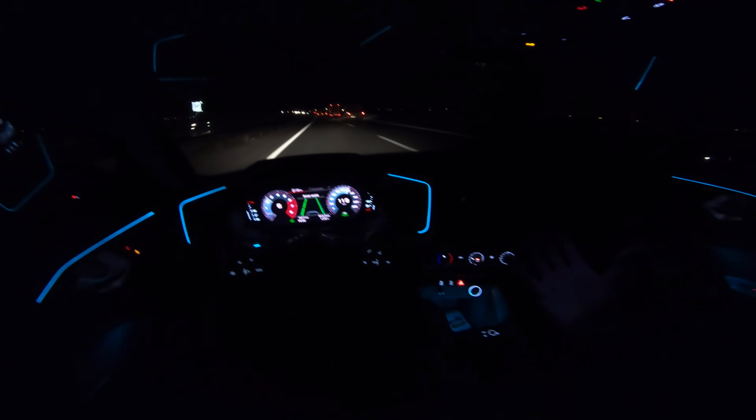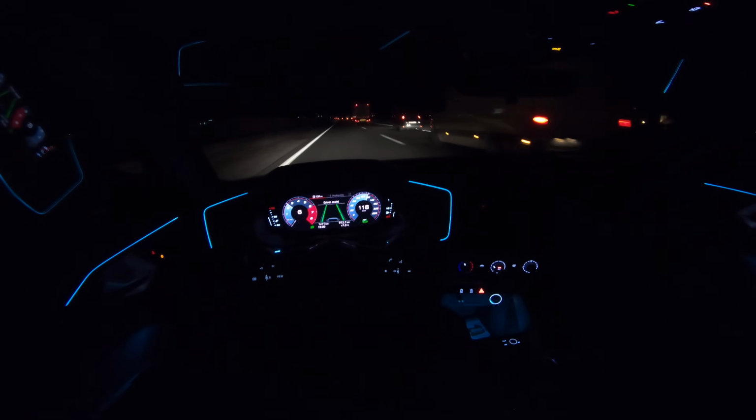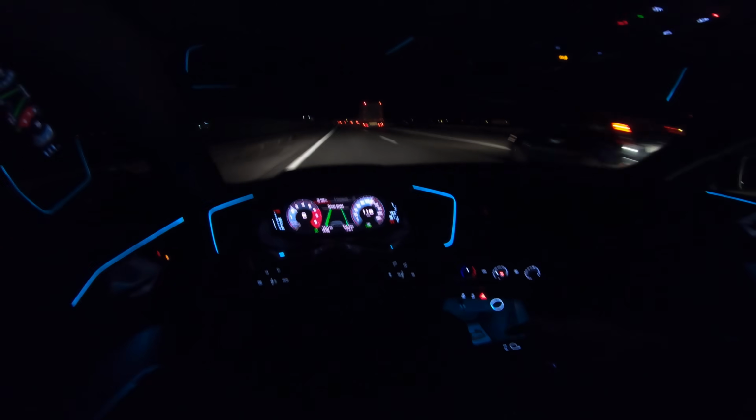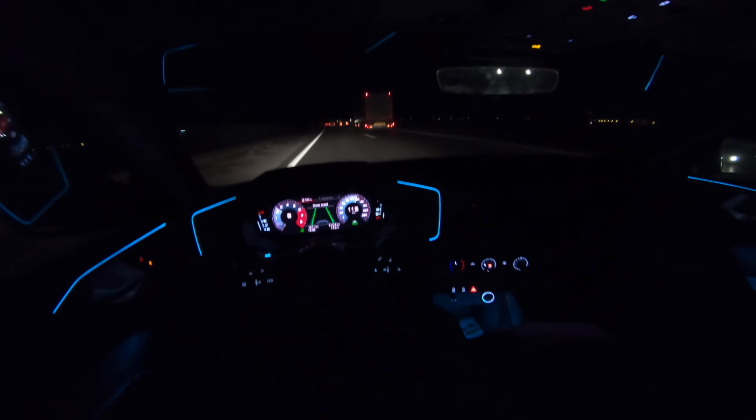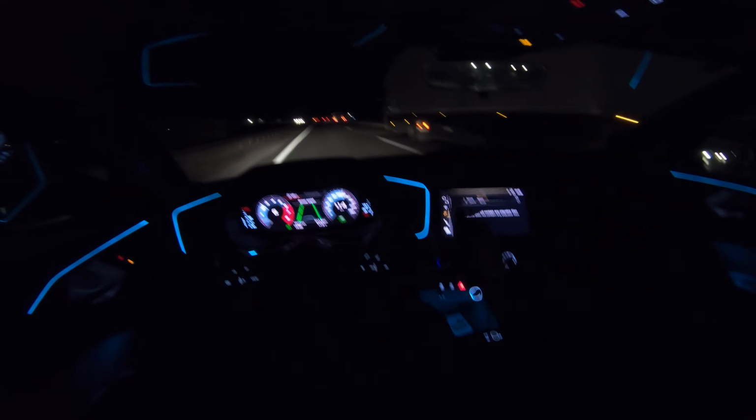This is, guys, how it looks. You can always turn off the screen. You can always dim the ambient lights a little bit lower so they are not too distracting. If you want to turn on the screen, just tap on it and it's there.